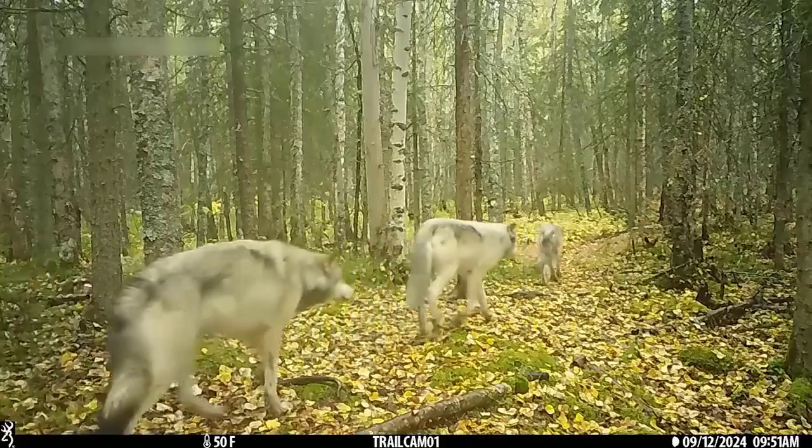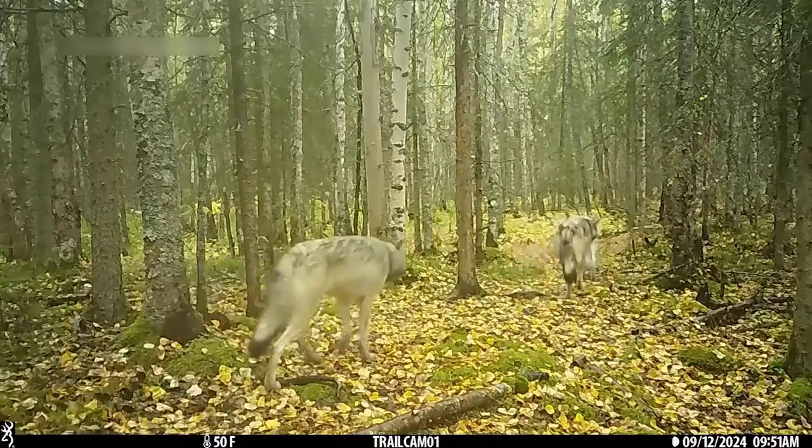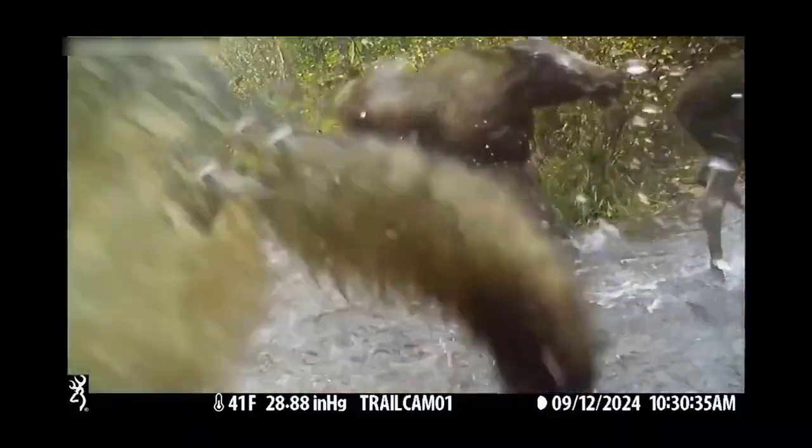Well, I get wolves on my cameras fairly regularly. About every 2 years I'll capture a wolf, 1 to 2 maybe on the camera, sometimes a pack. So we are standing right now where on September 12th that pack of 5 wolves took down a moose yearling.